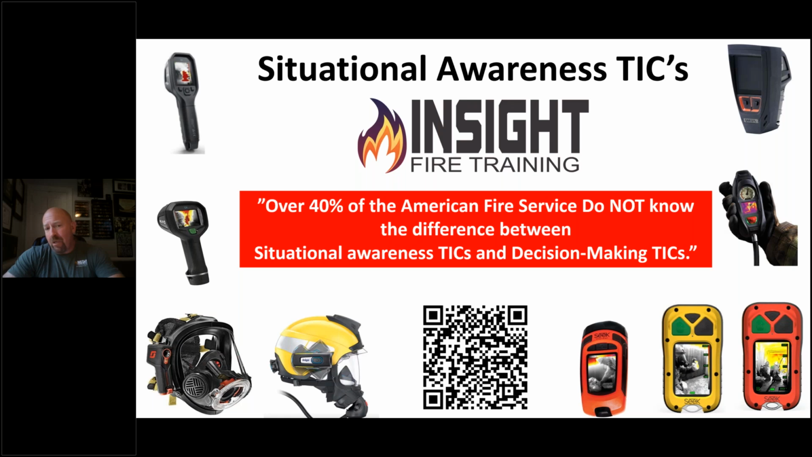We also noticed a trend in 2020 that fire service TIC use actually went down. Four years after these devices were released, thermal imaging camera usage did not increase, it decreased, because the survey showed that firefighters were leaving these devices on the truck 50% of the time. Why? Because they weren't aware of the capabilities of these devices, and many of them were not designed to perform like their decision-making counterparts. If you want to go even further, we've got a one-hour webinar we've done previously that breaks this down, and you can use it as a refresher.